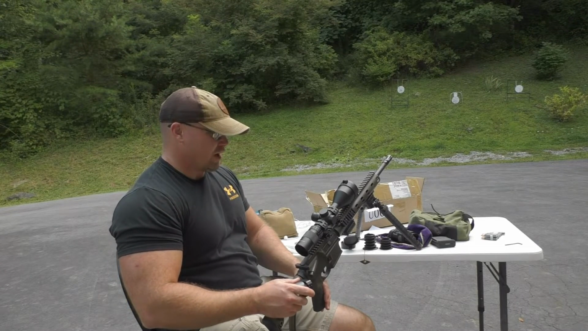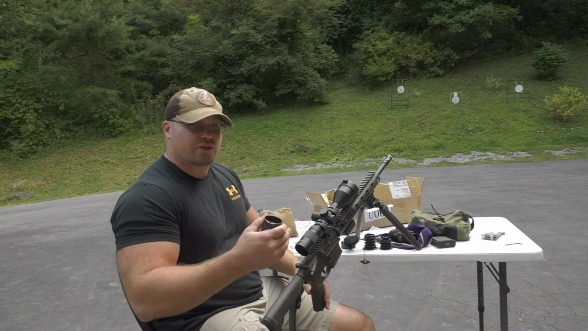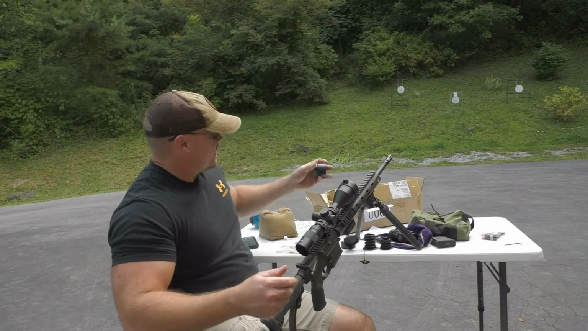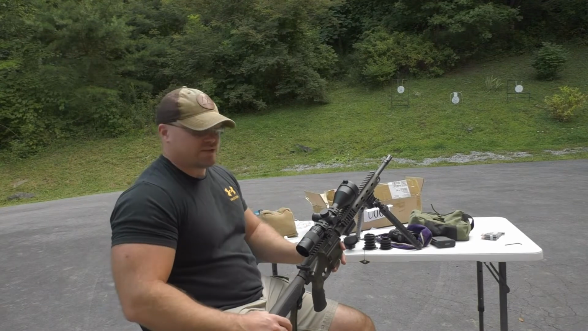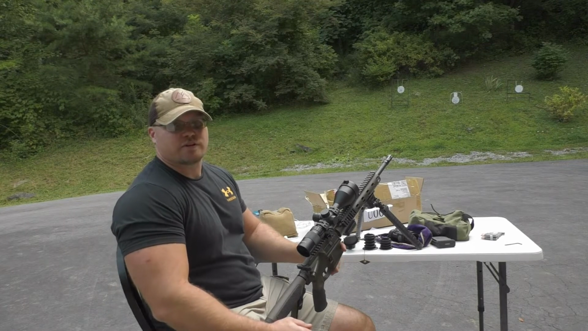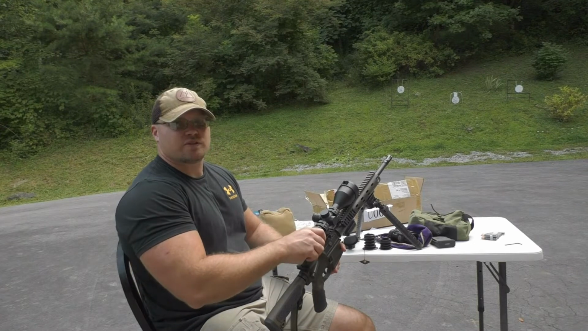But what I'm going to do is just run it with the scope. I'm going to shoot it just a little here very shortly, and I'll have a better idea then. I had that Leupold on this, so again, it's not like I had a Night Force on it or something, and so I'm not really worried about using this, just as long as this will hold a 0.